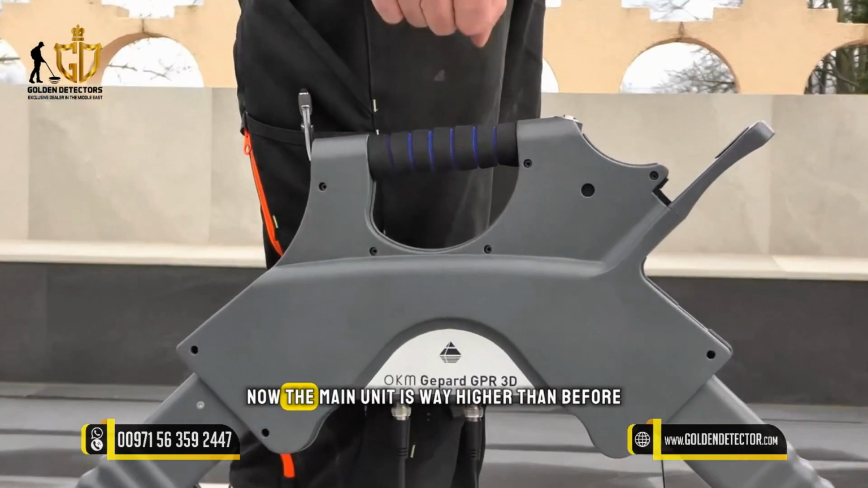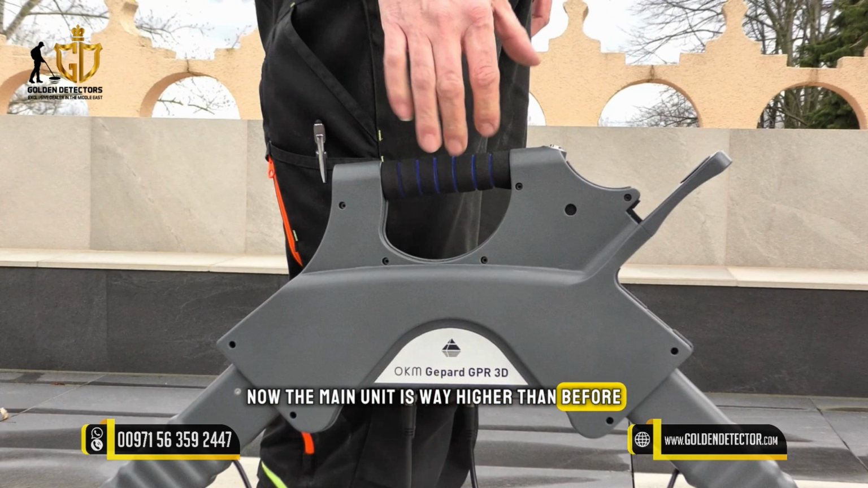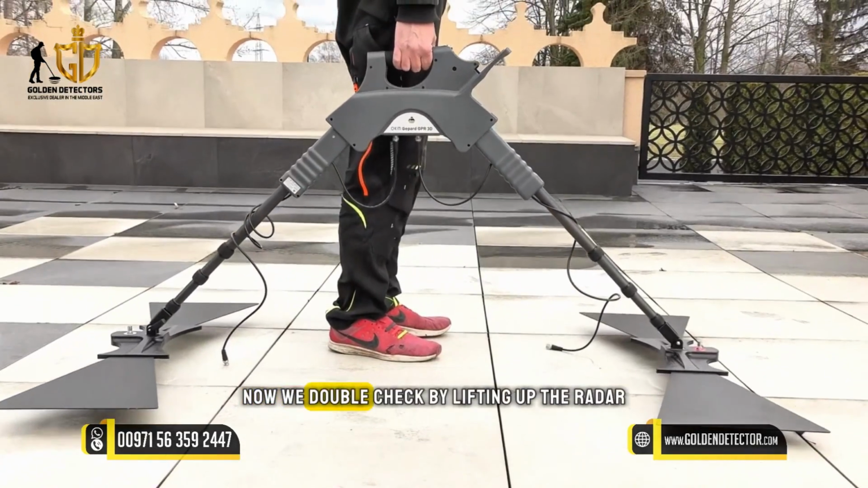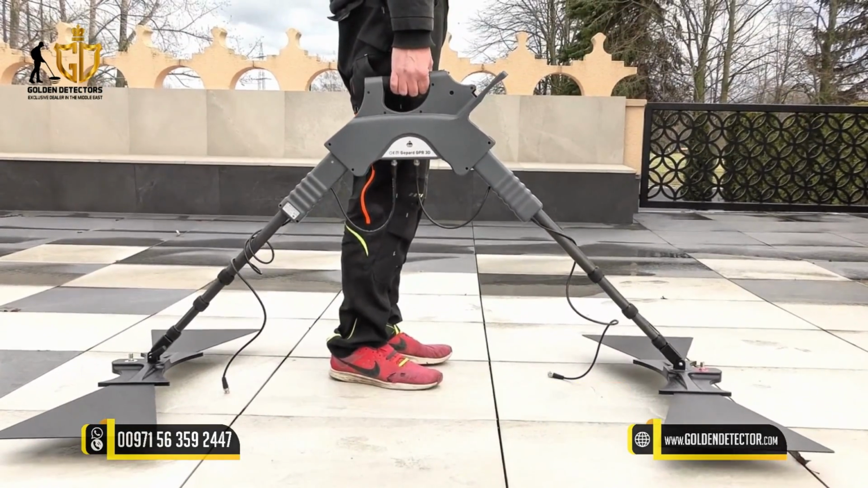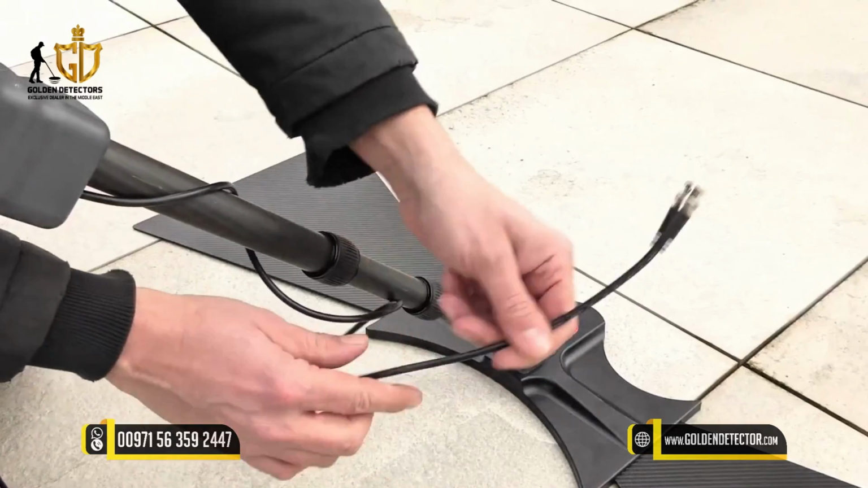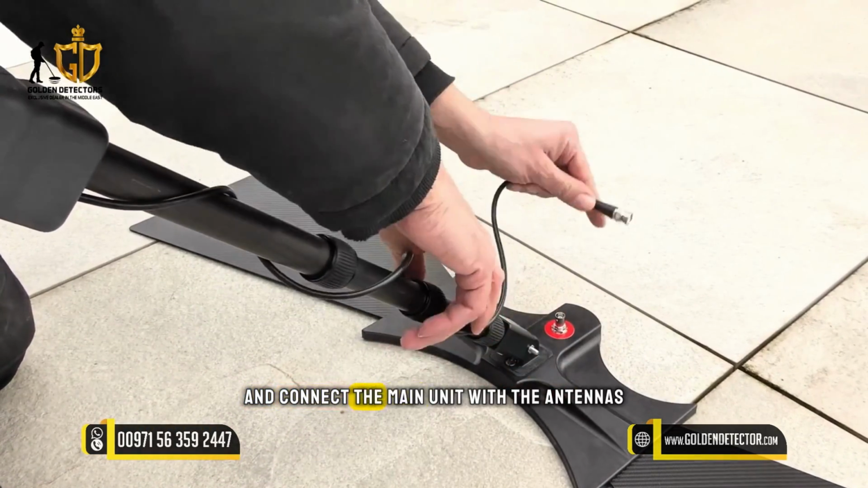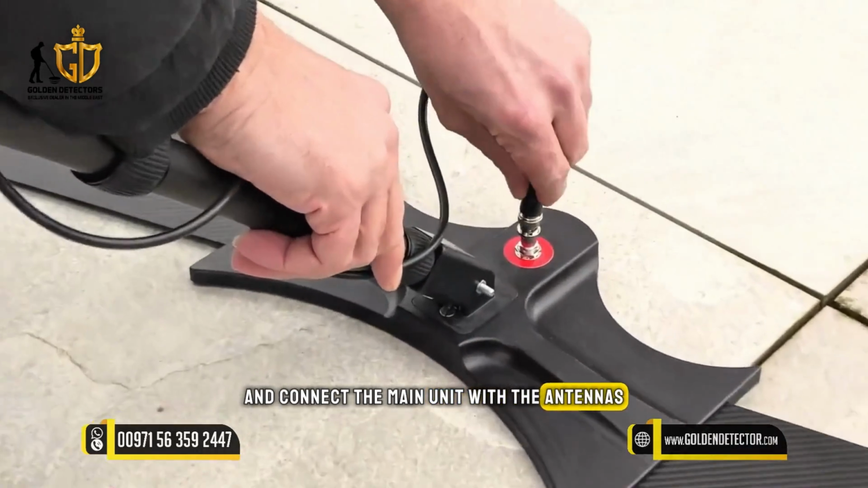As you can see now, the main unit is way higher than before and we barely can touch the handlebar of the main unit. Now we double check by lifting up the radar and it seems to be perfect. Now we can start to turn the cables around the shaft and connect the main unit with the antennas.